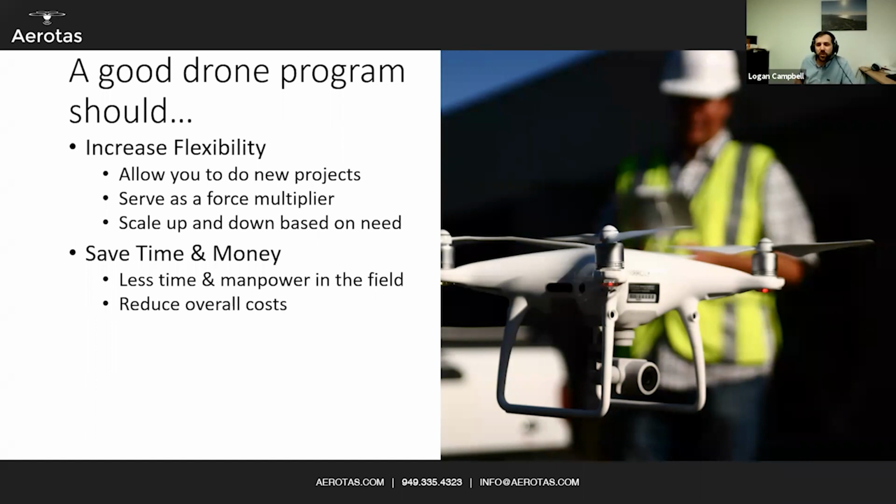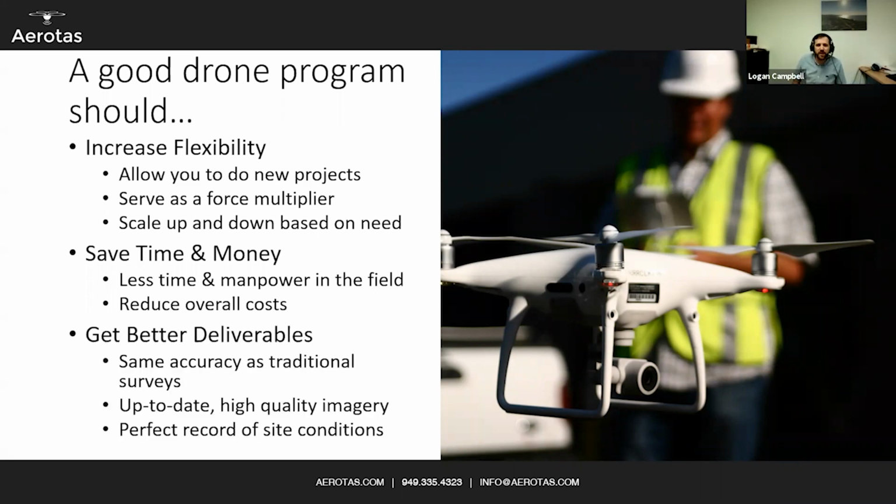We make sure, though, with our workflows that you don't just wind up trading field time for office time. Because if you save 10 hours of field time, but then you have to spend an extra 10 hours in the office processing it, well, that doesn't actually work out too well. And at the end of the day, it should actually get you better deliverables than you would get otherwise.